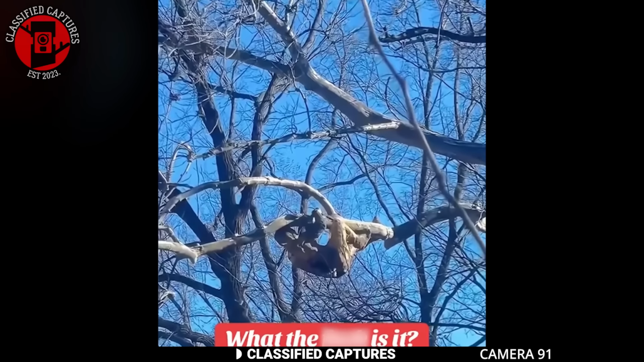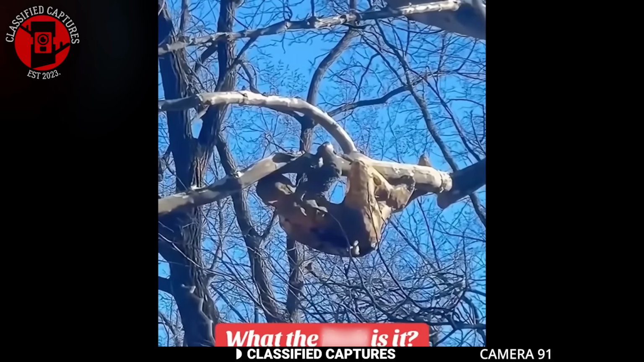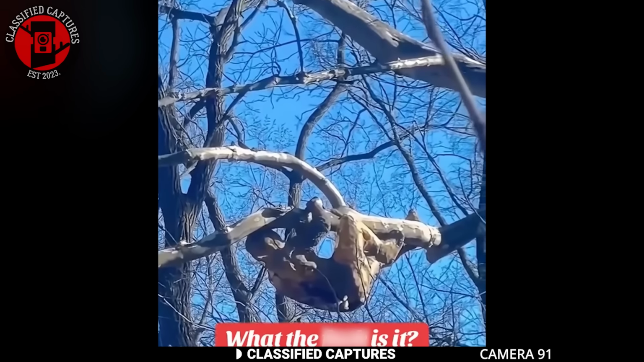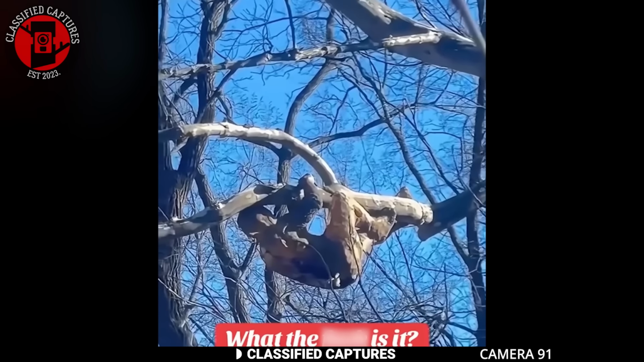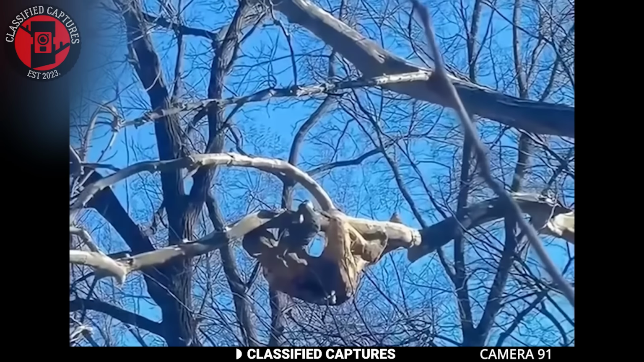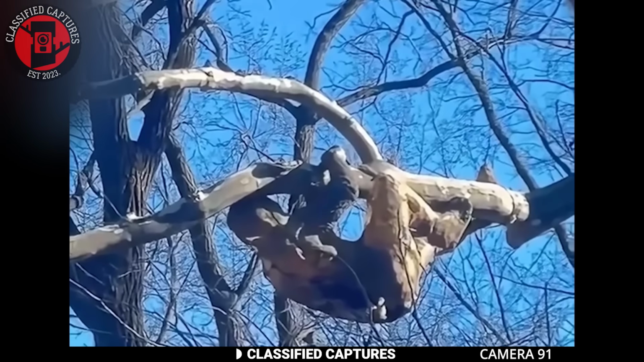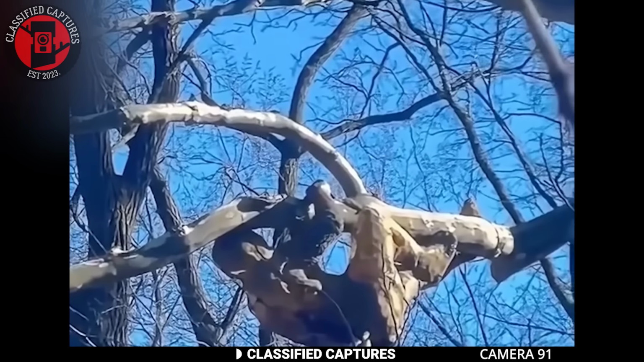What do you see when you look at this clip? At first glance, it looks like a person gripping onto the branch for dear life, right? But the longer you look, the less human it seems. Some people believe it could be something that has been in the tree for a long time, blending into its surroundings. But what exactly is it?